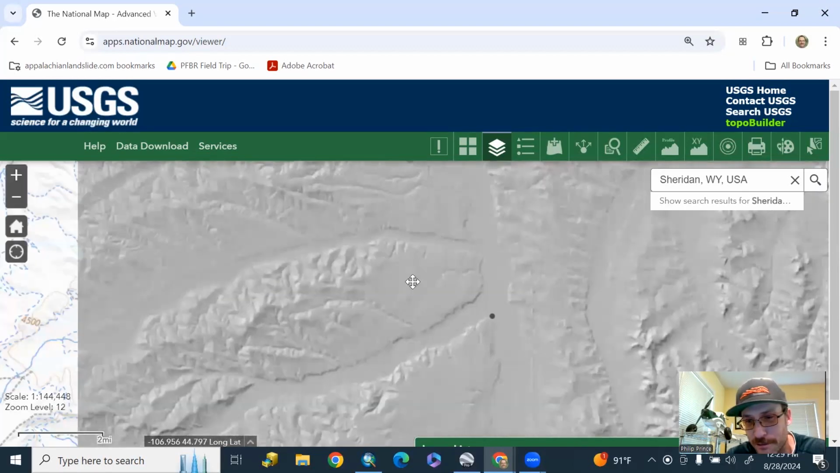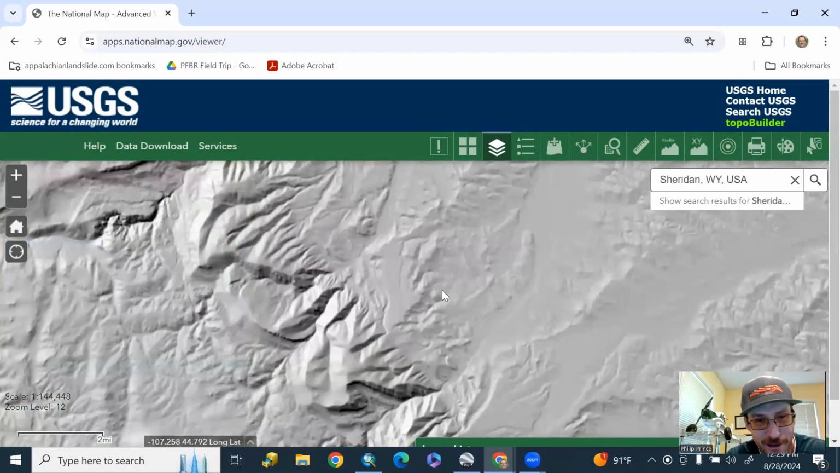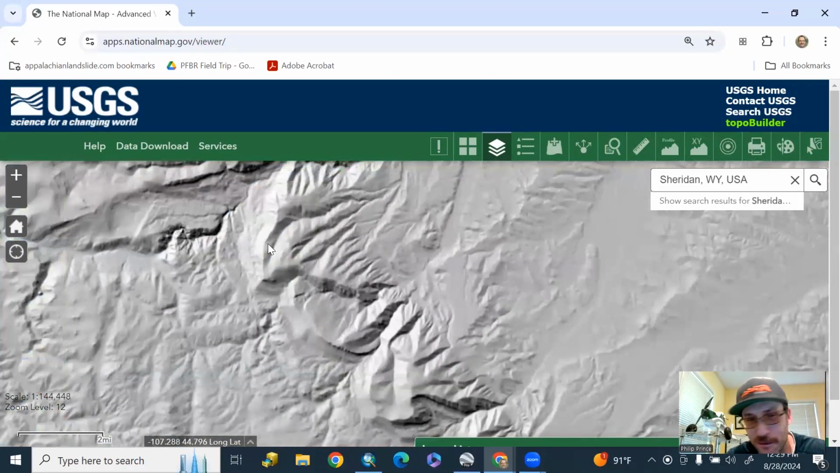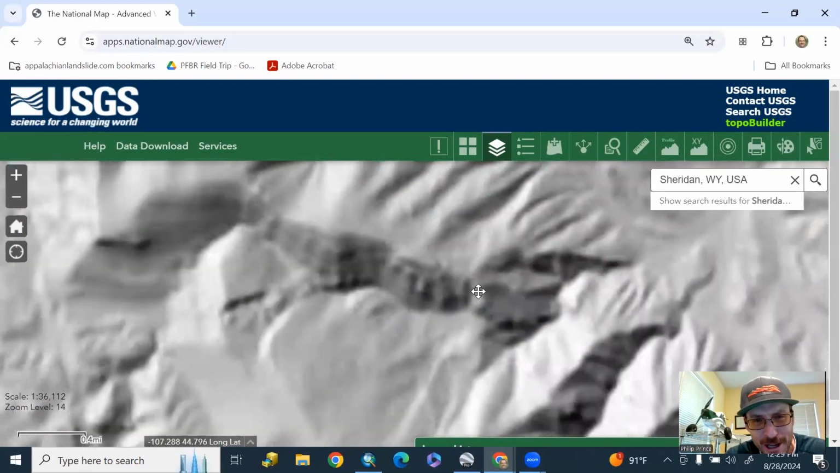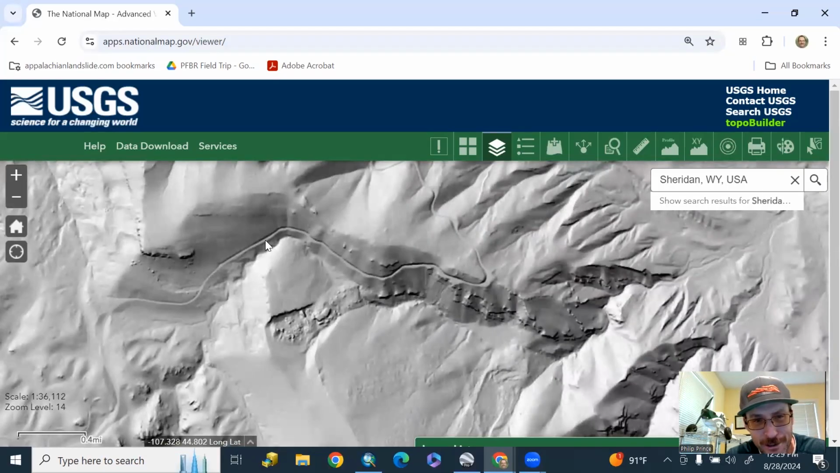Some of these Western geo YouTube people are going to wonder what I'm doing out here. I'm just visiting. Don't worry about it. Going to go to where this big highway comes down off the Bighorn, like 14 or something like that. I don't know. You can see the road right there.